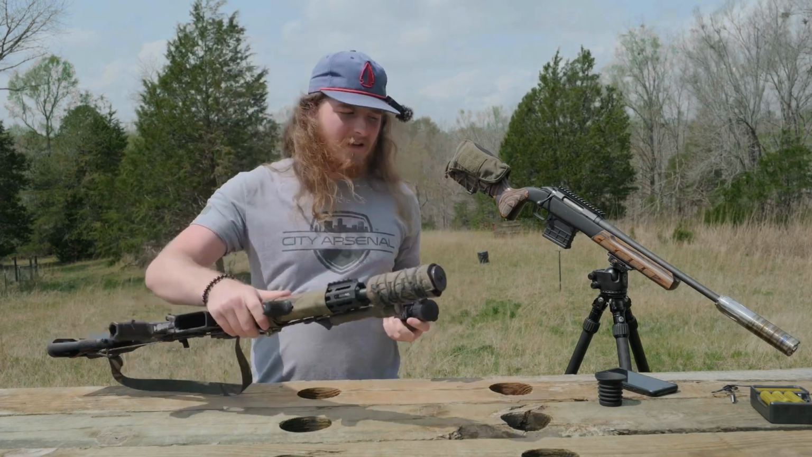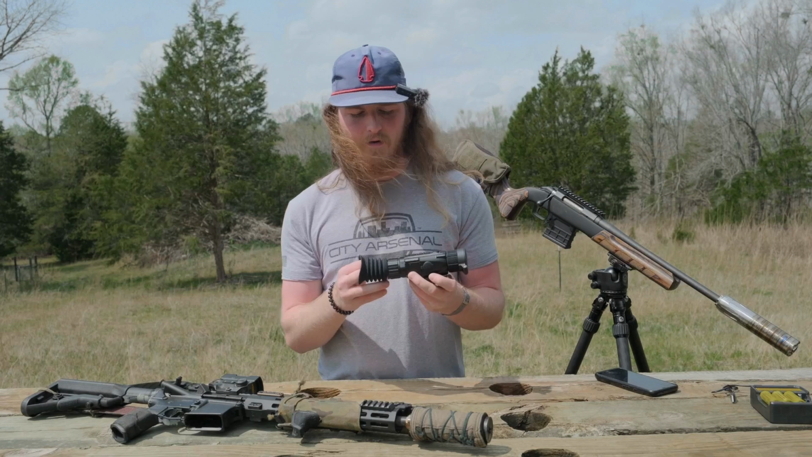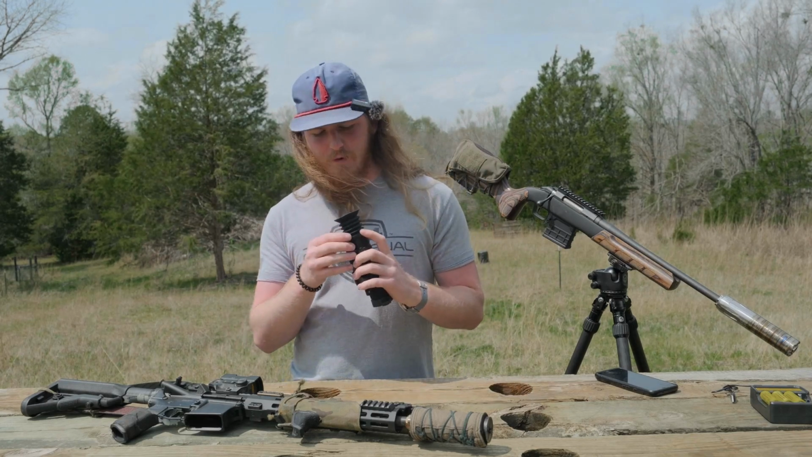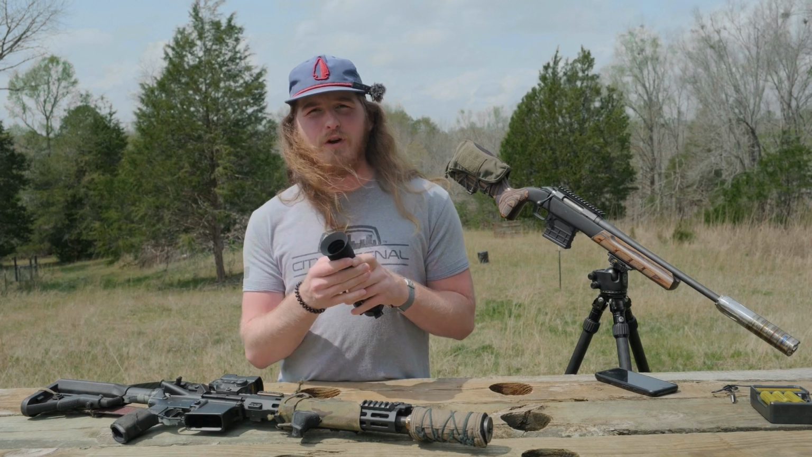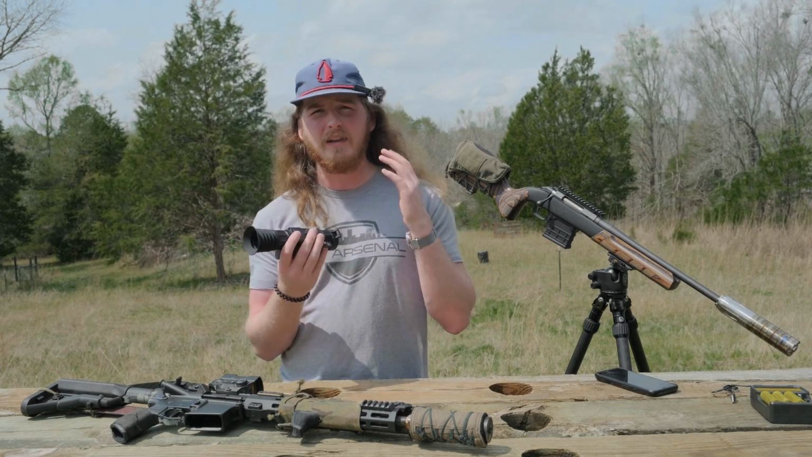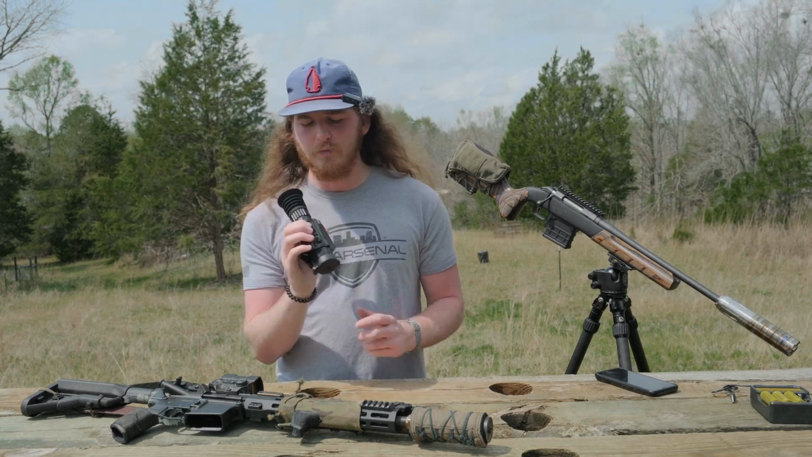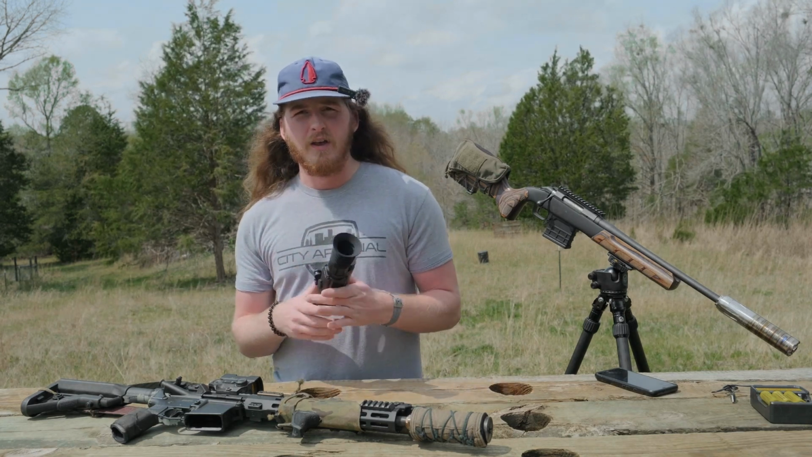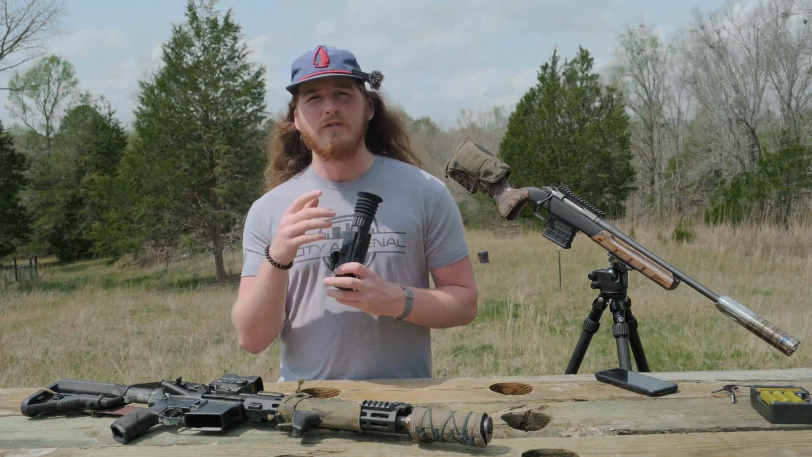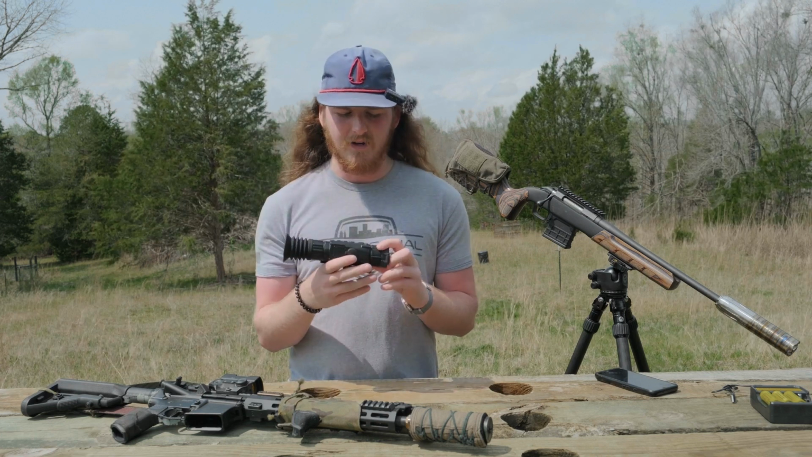I will say that if you are clipping it in front of a magnified optic to use it as a clip-on, you're going to want something no more than 3 power. I really prefer to run this in front of an LPVO as far as a clip-on device, because I like having that 1 power, and I will just use the optic itself to zoom, because it does have a digital zoom in there. So while we're talking about that, on lowest power it's 2 power, then you've got 2, 4, 6, and 8 power digital zoom inside of here.